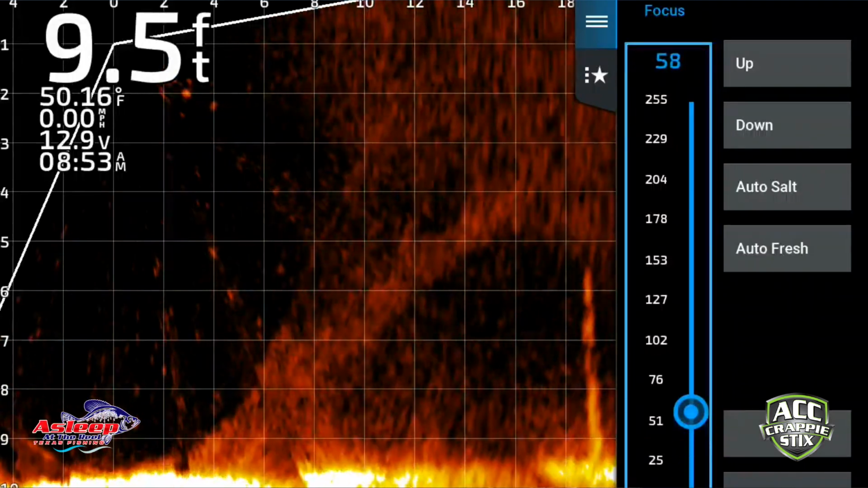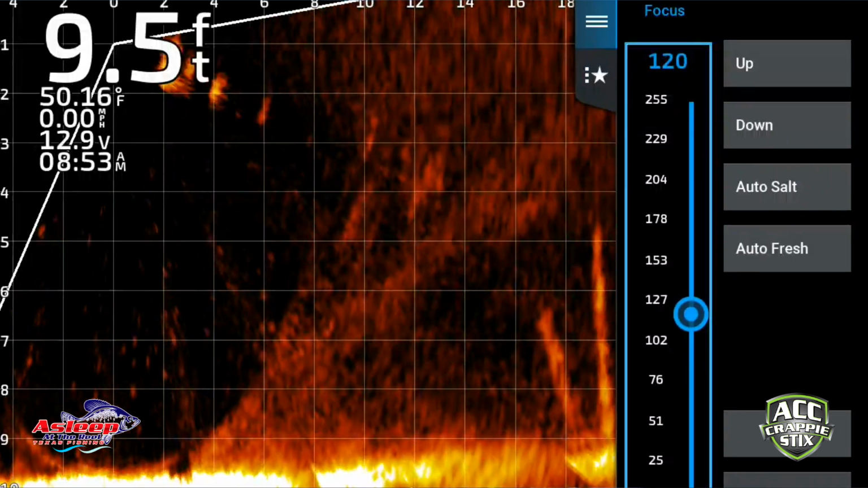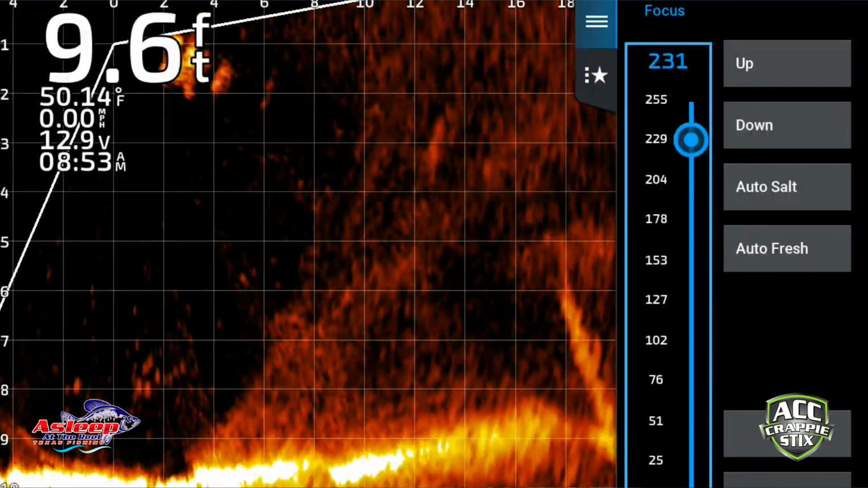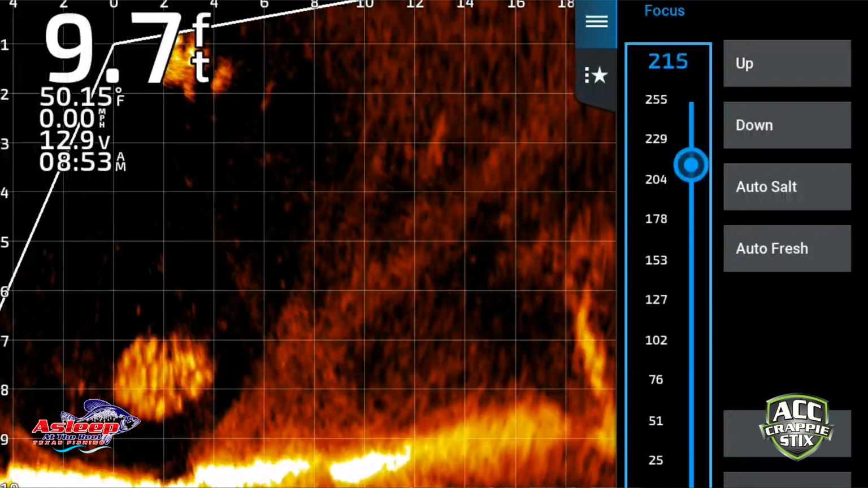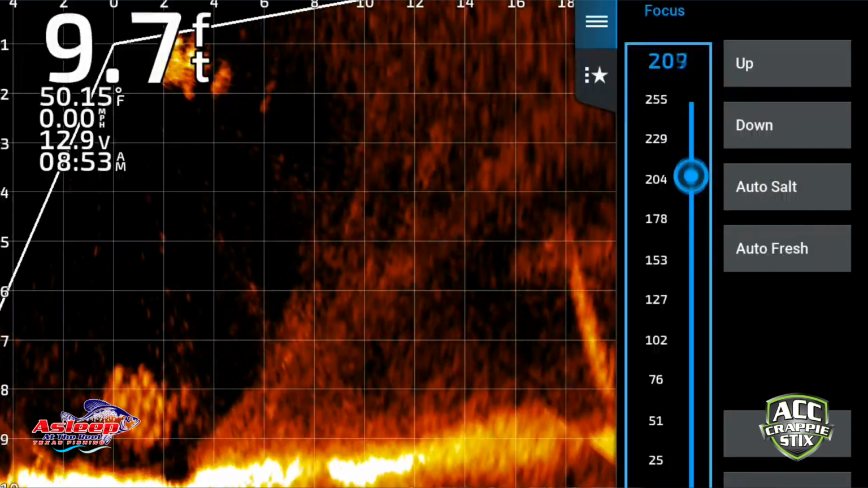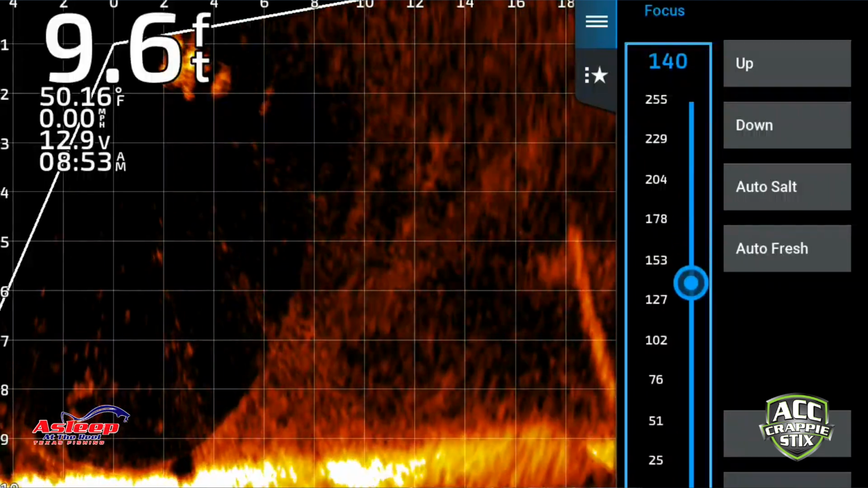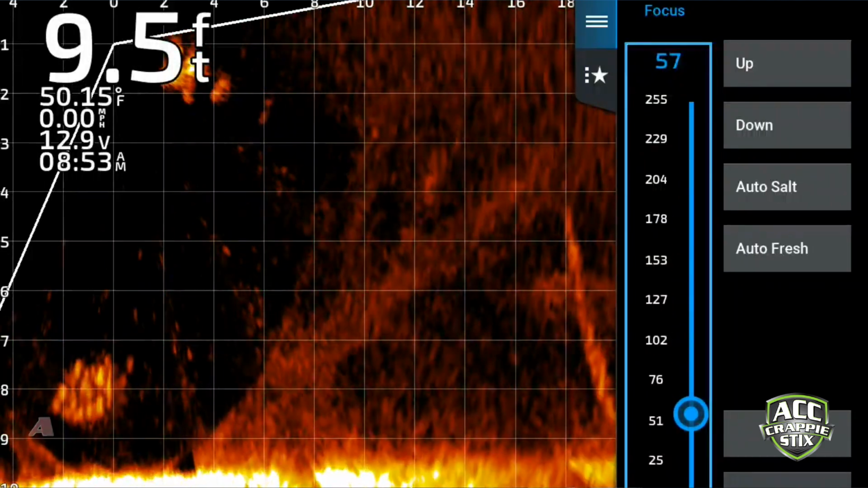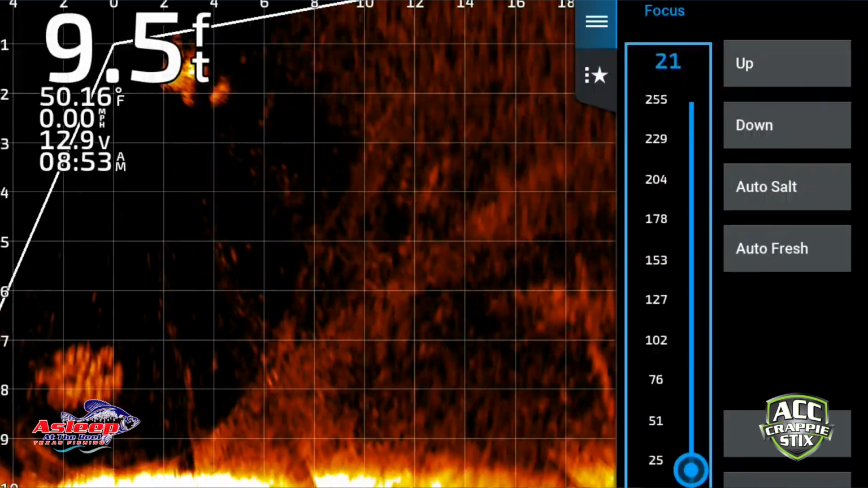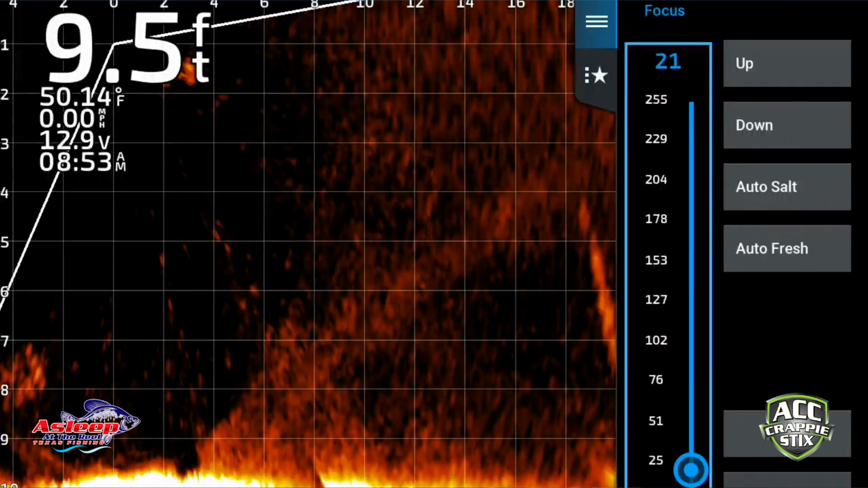If I go into focus and try to watch that tree on the side there. There we go. See if it clears up any at all. You can see that beam though. Look at that beam right at 9 foot and 18 foot. You can see it moving up and down. So that's what that focus does. It kind of changes your beams a little bit. So when I go down to 0, that beam is right smack on the bottom. So just something to think about. There we go.